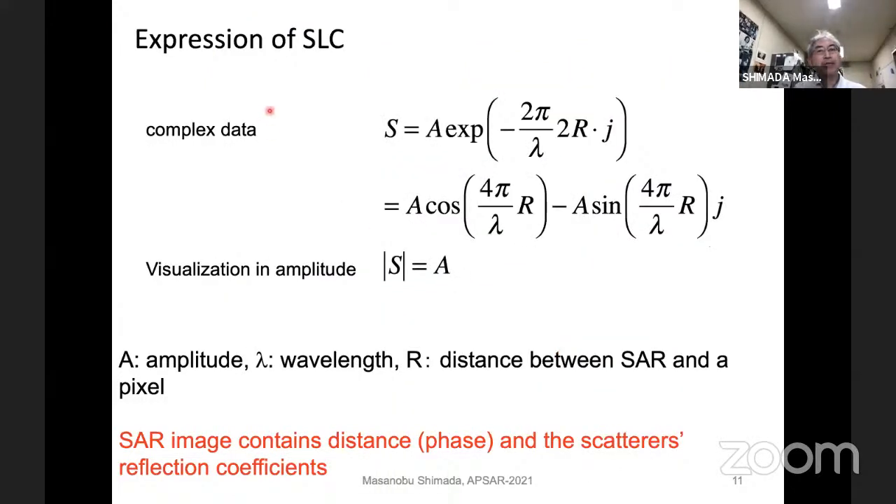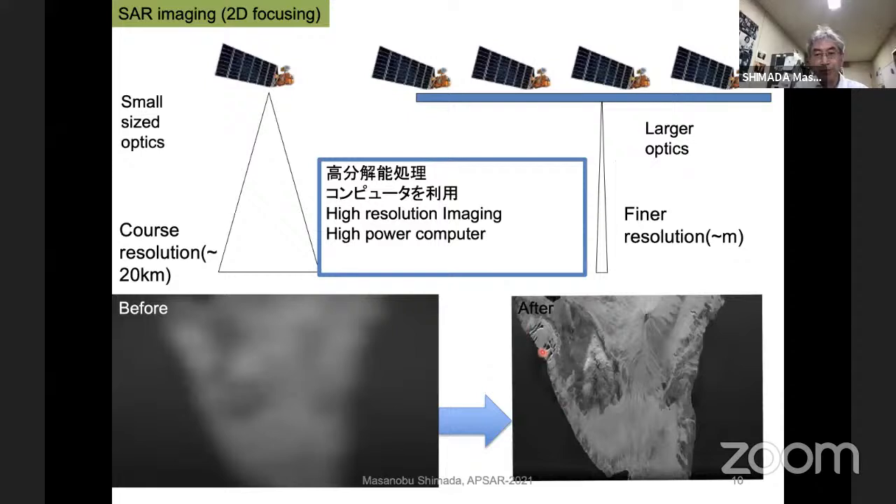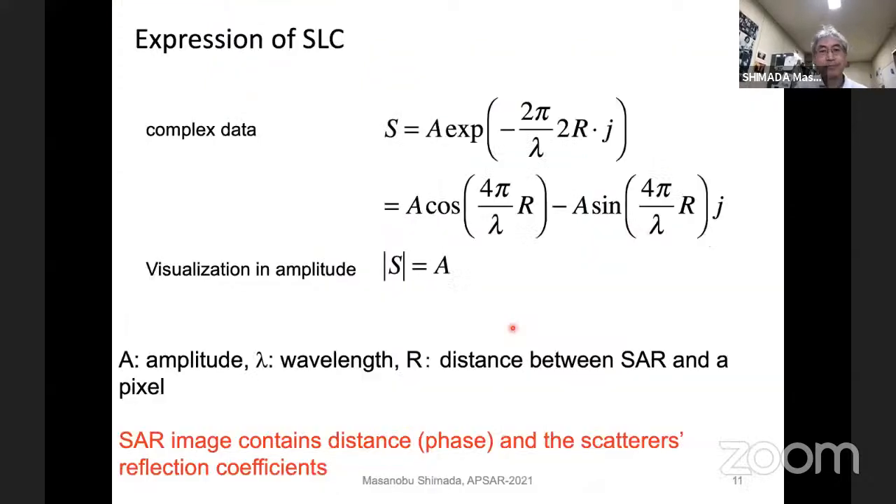And to do the interferometry, we start from the single look complex image. This is the amplitude image, but the SAR image is normally generated as a complex image, amplitude and phase. What is a phase? That comes later.